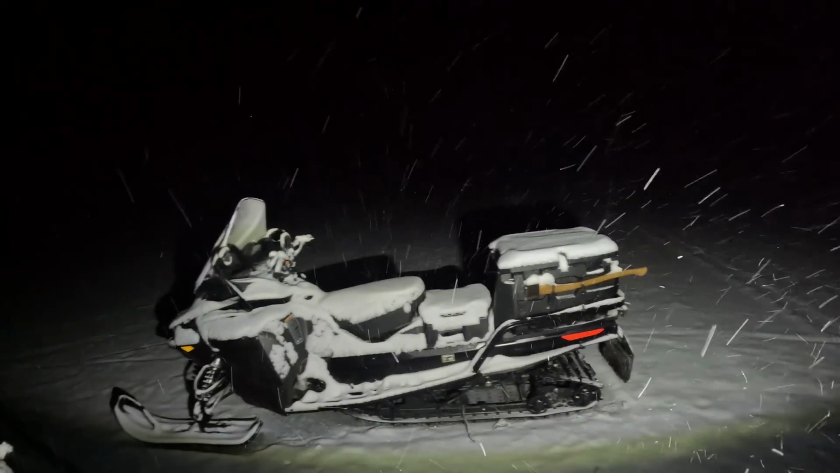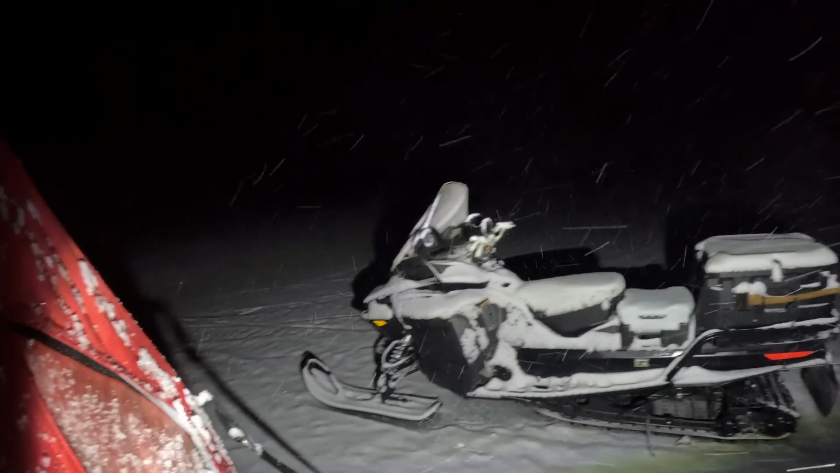I usually throw a cover over the snowmobile, but I left it out in the truck last night because I figured I might. Oh yeah, she's still blowing. She's still blowing straight sideways. But yeah, there's a couple inches out there.